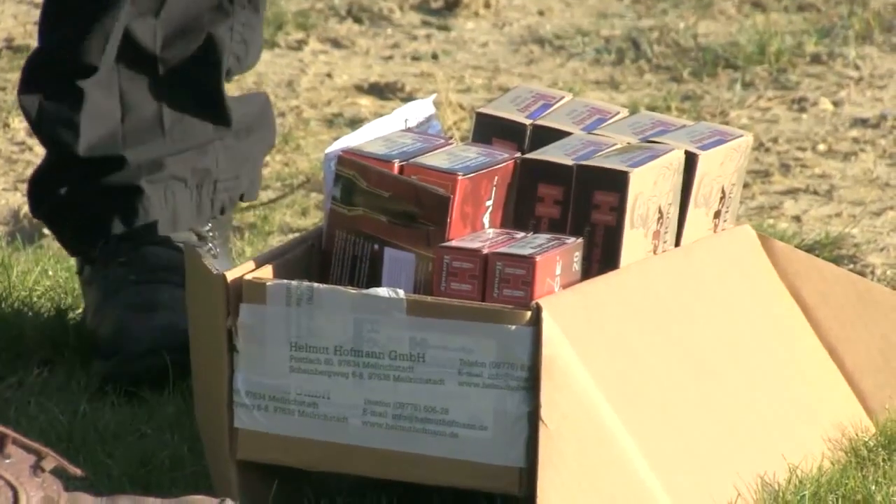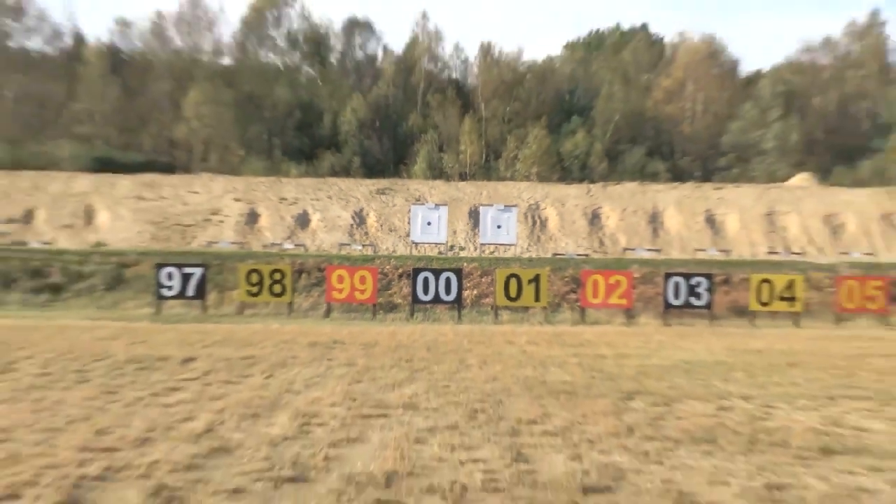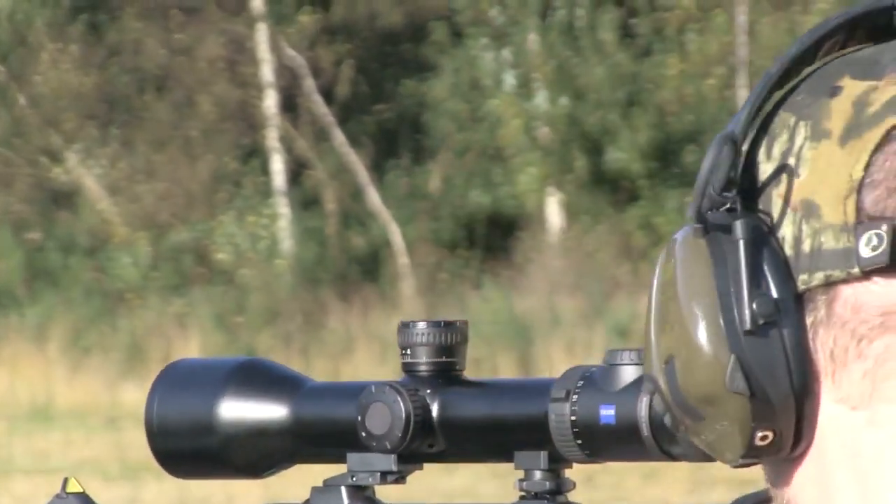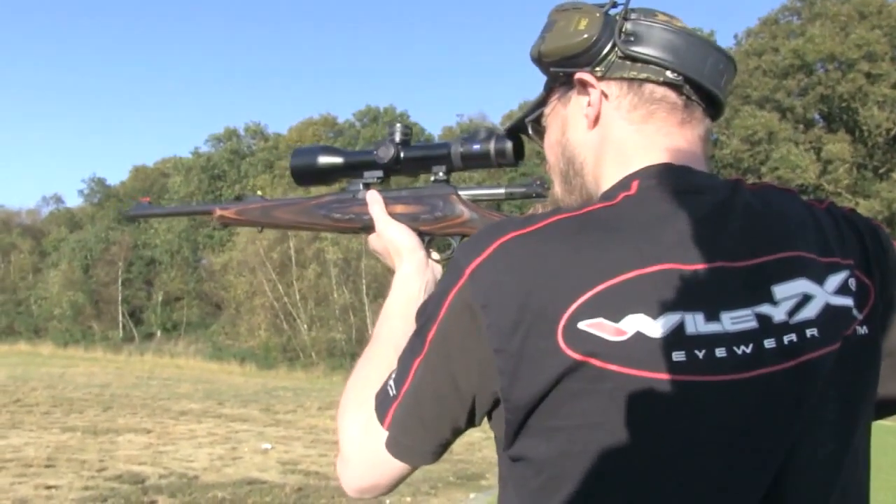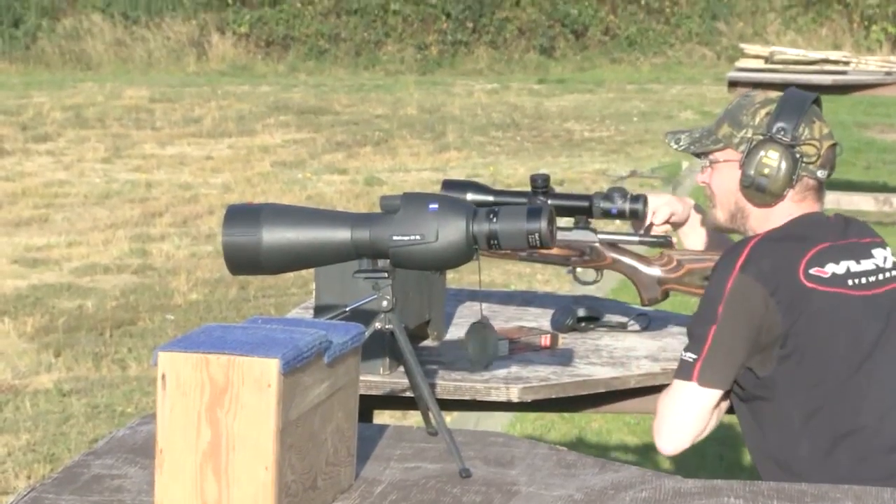Ammo company Hornady is here to show off its new SST. Zeiss has loaded us down with optics. It's a really good week for Zeiss, thanks to a court case between 2 other optics companies, Leica, Swarovski, never heard of them. Zeiss can now sell its new V8 Super Zoom scope in the UK as well as all the other European countries. What a relief!